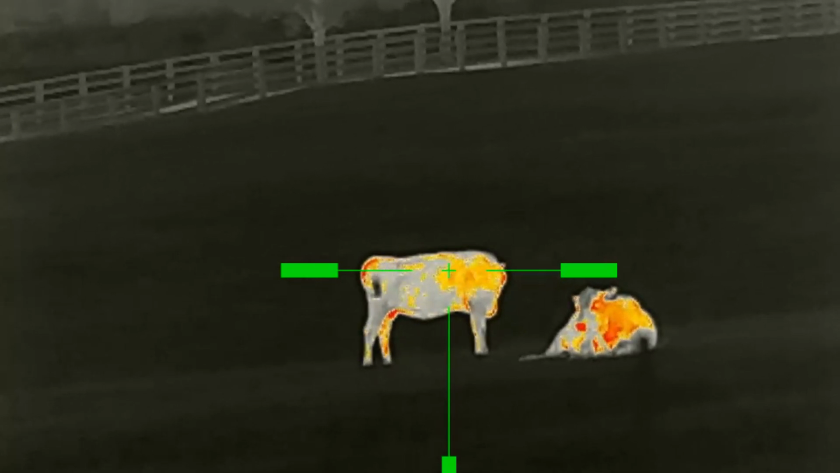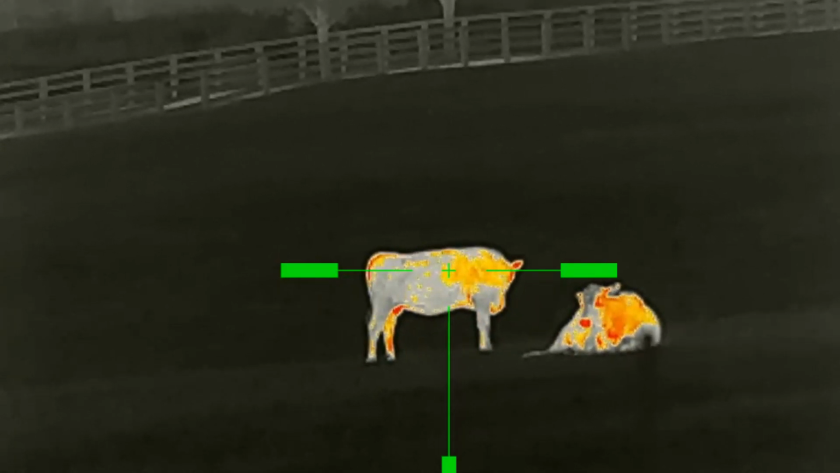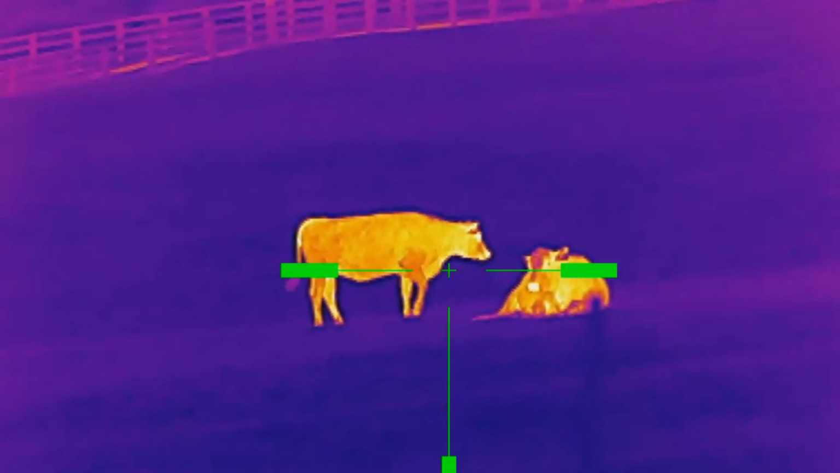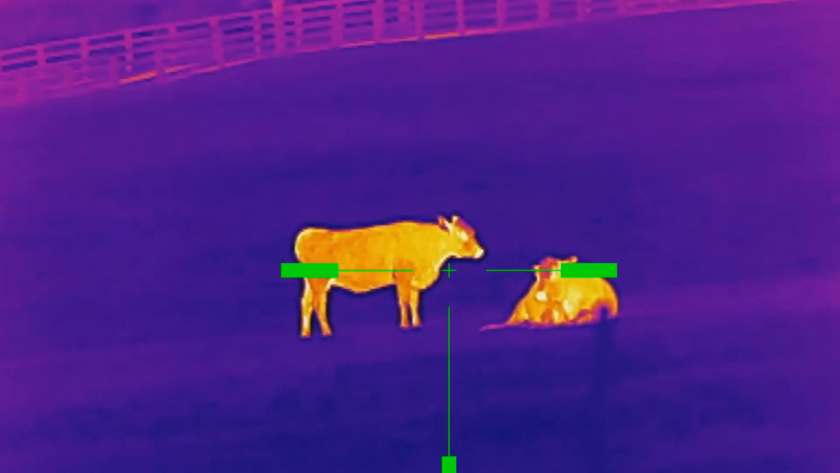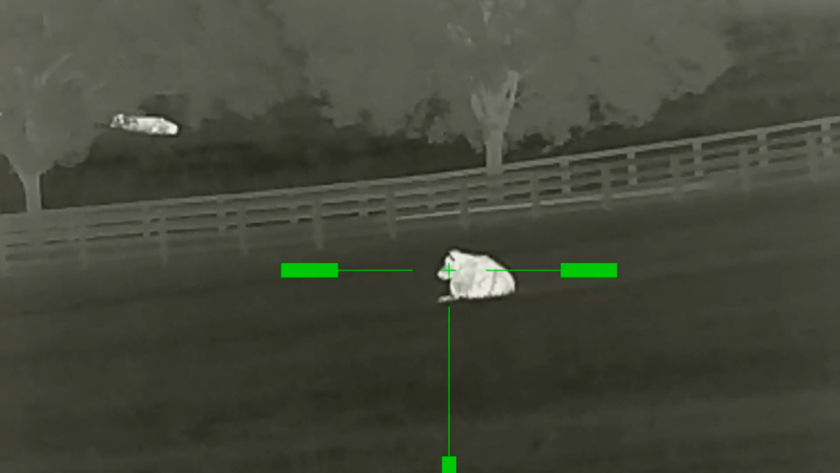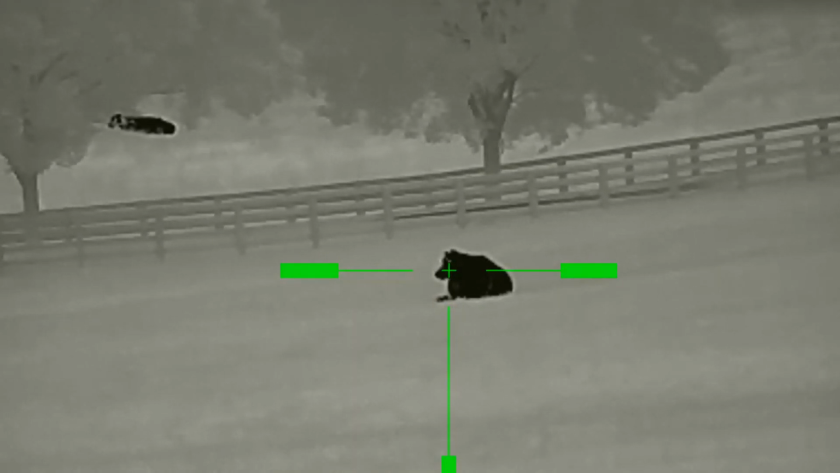The scope has 4 color palettes. It's got the black hot, white hot, red hot, and what they call color hot, which is sort of a purple and yellow. And it's good to rest your eyes with, but probably most people are going to use the black hot and white hot. And for me, the black hot was really great and really sharp.